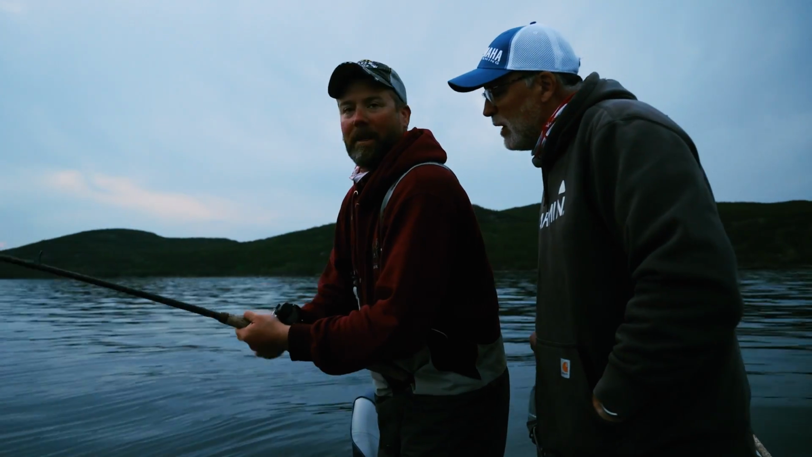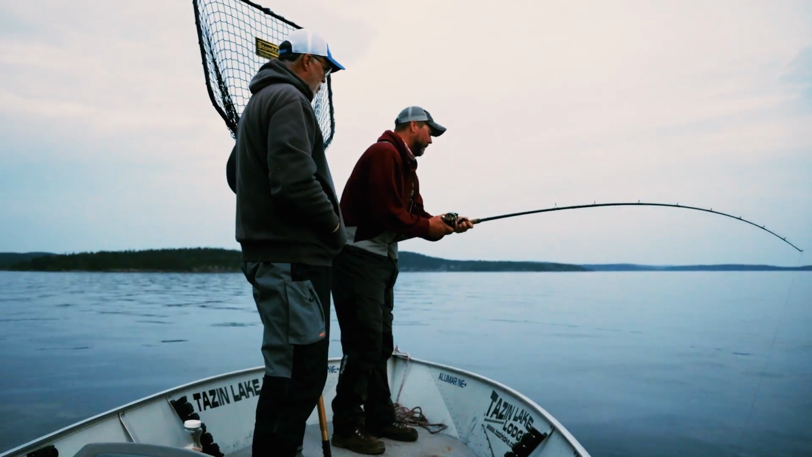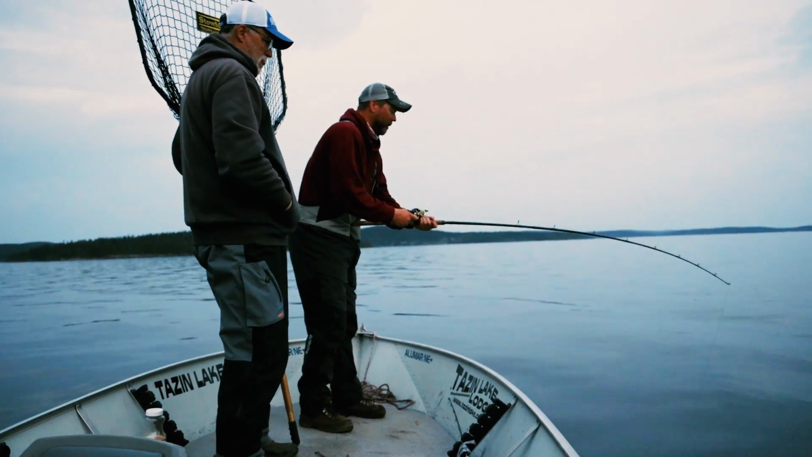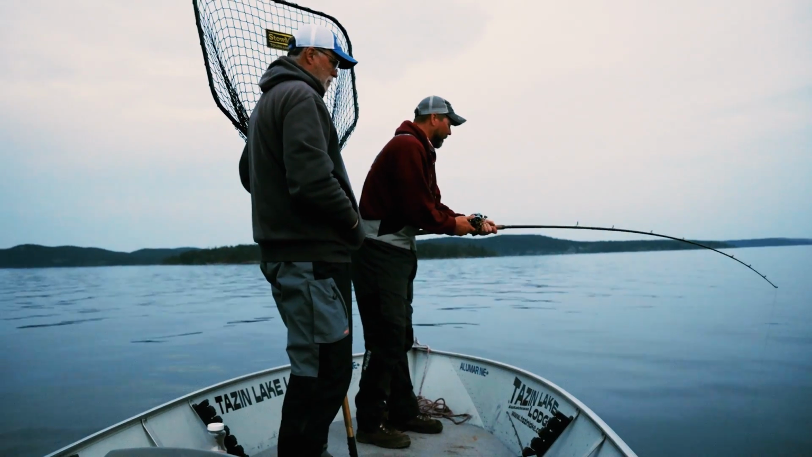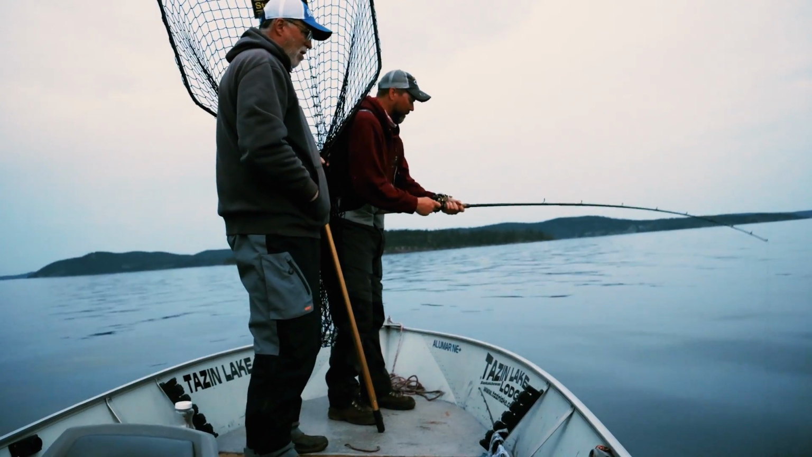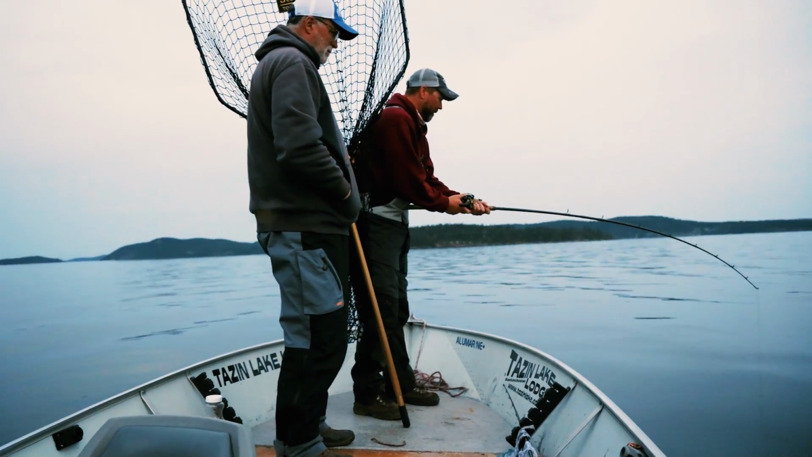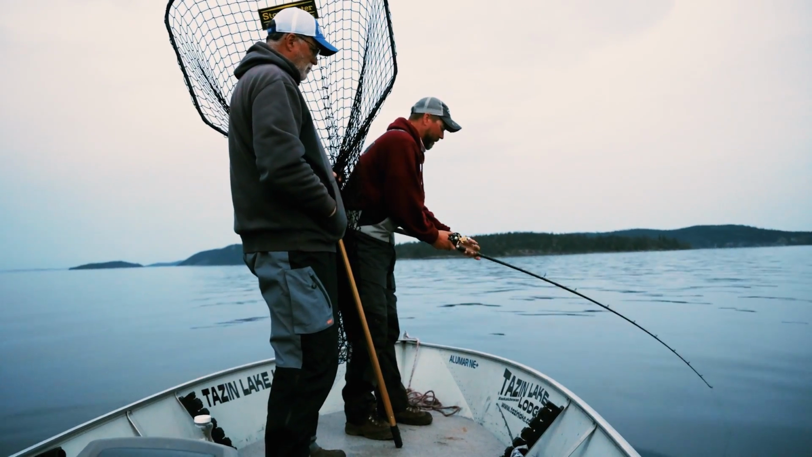What do you have for line? I'm at 72. We're at 32 feet here. I'm just gonna work her real slow and try to look for some air bubbles. Let me bring her up. She's probably not that big, but yeah. They're still all pretty big out here. I'll probably get a run here pretty soon. Yeah, there it is right there.